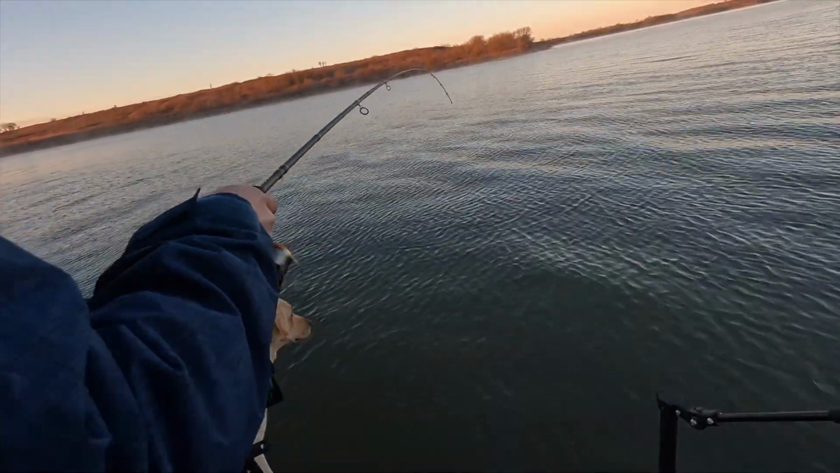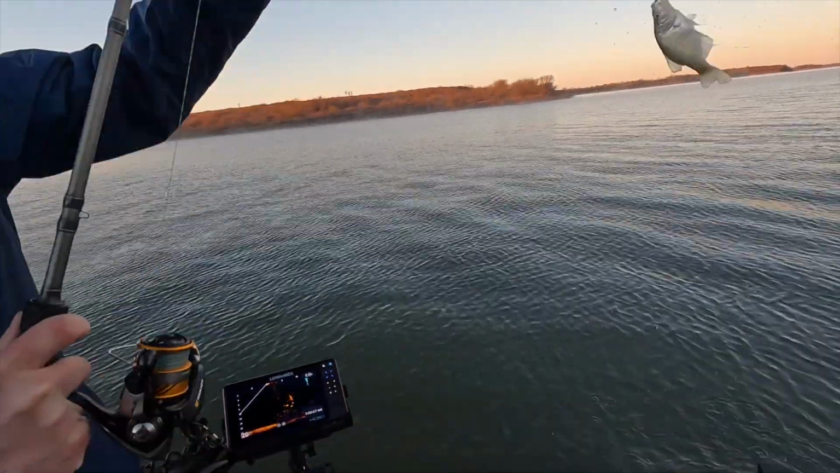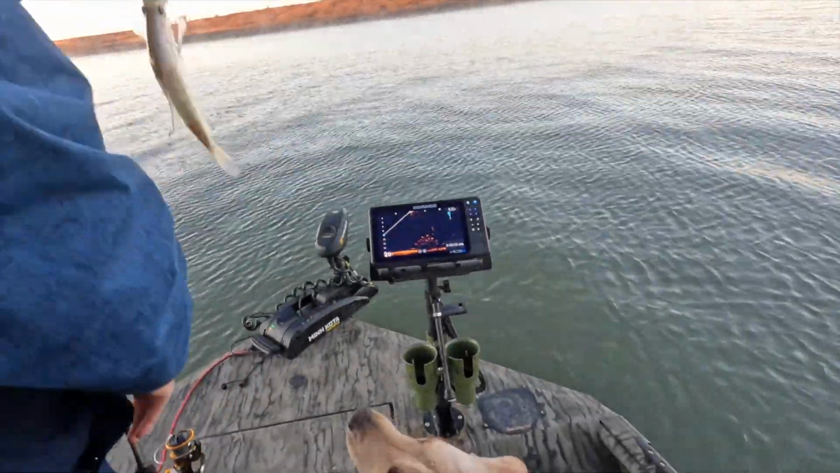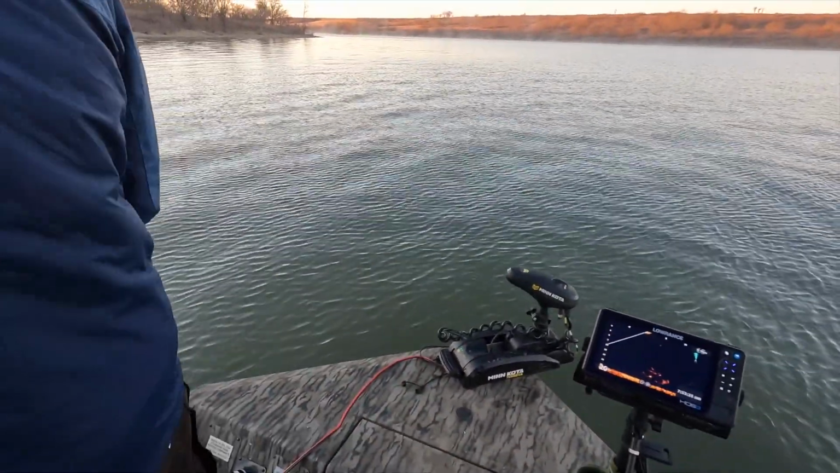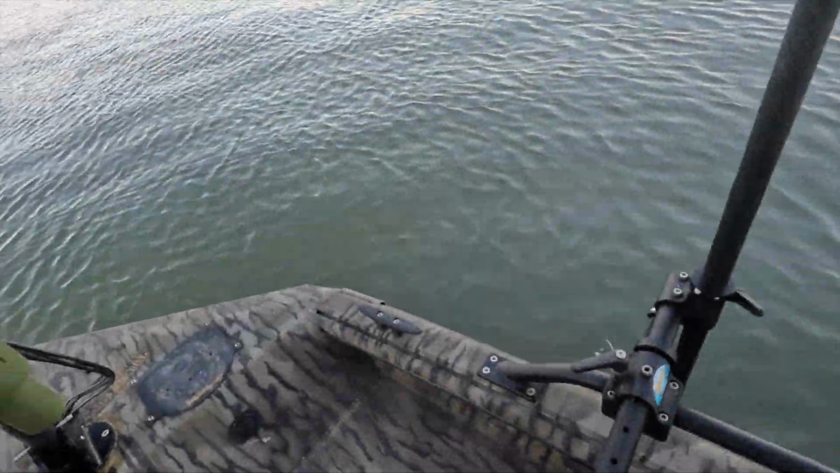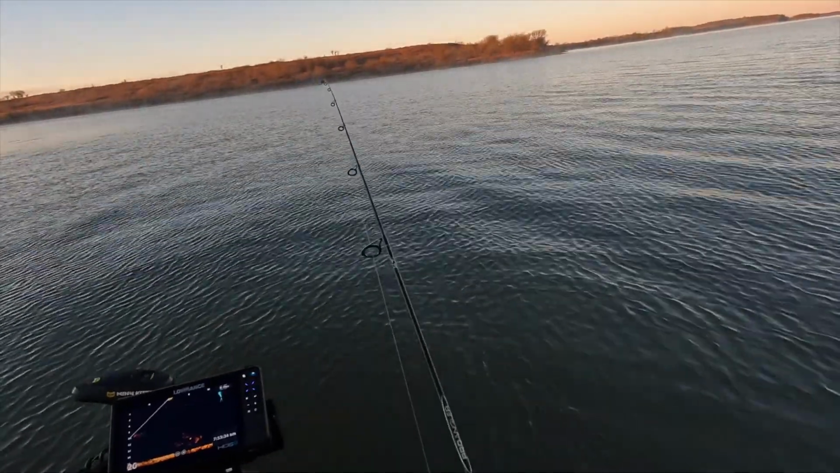Come on, he's got it. There it is! You caught a fish! Good job! I can catch a fish. That's a good one, too. There you go. It's a lot smaller than I thought it was. See, Nala really likes to fish, so you gotta watch out with it. Nala, heel. Nope. Sit. Okay. Sit.